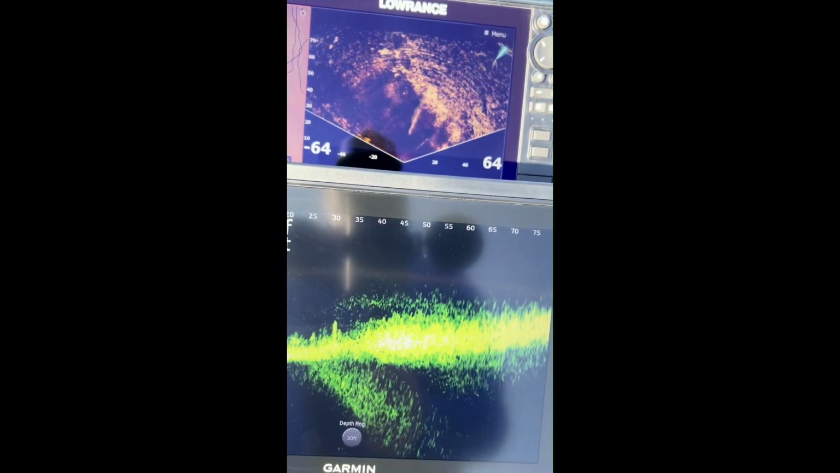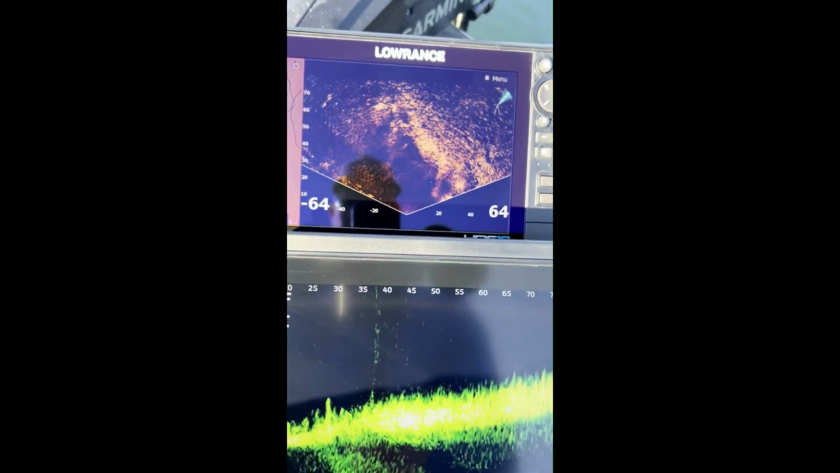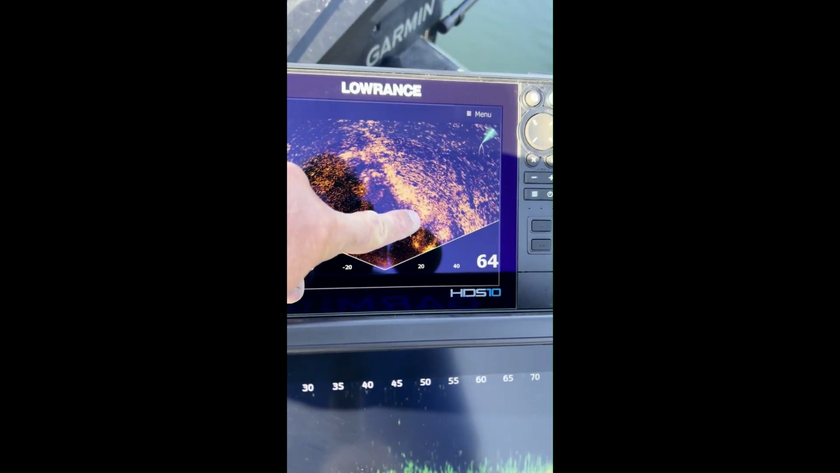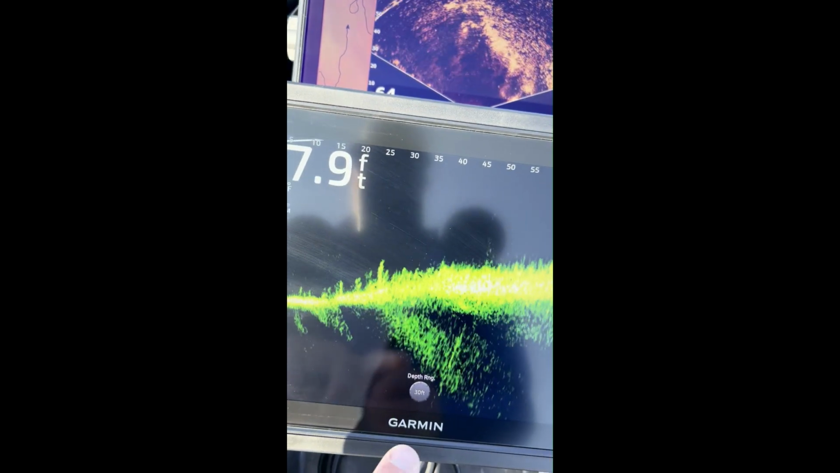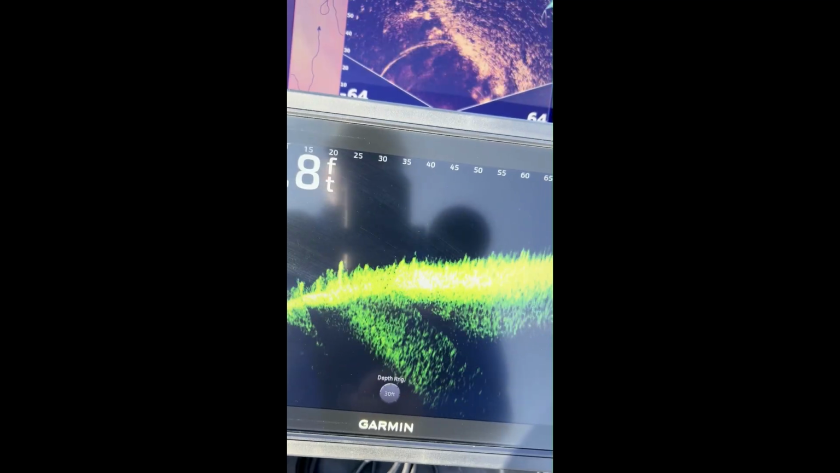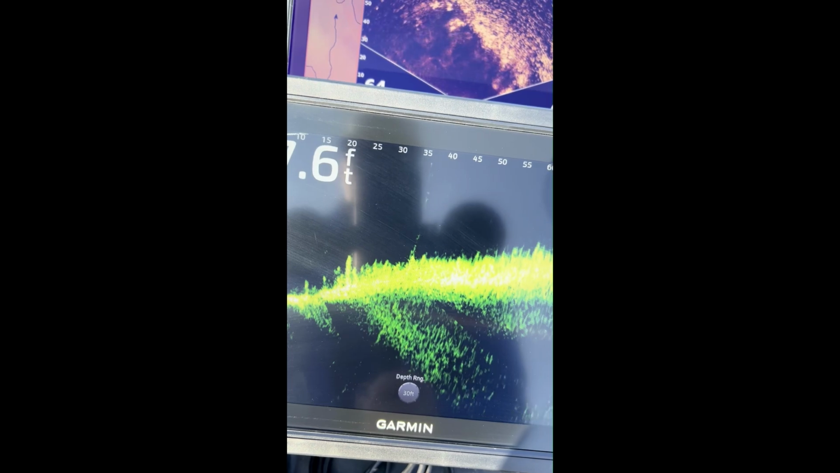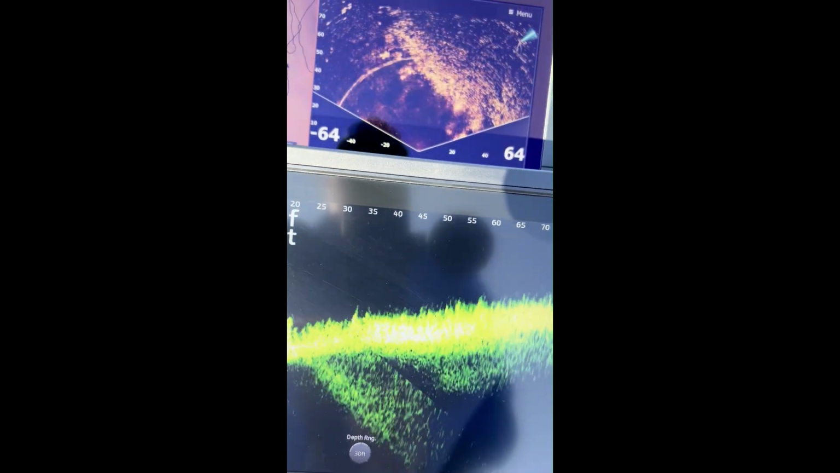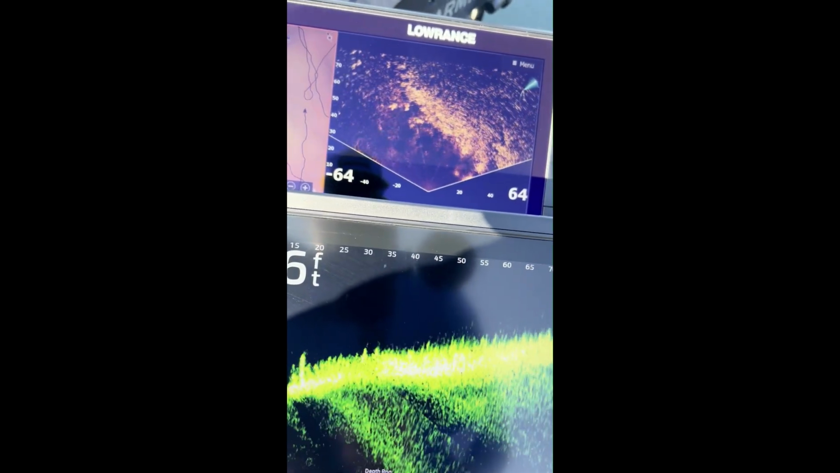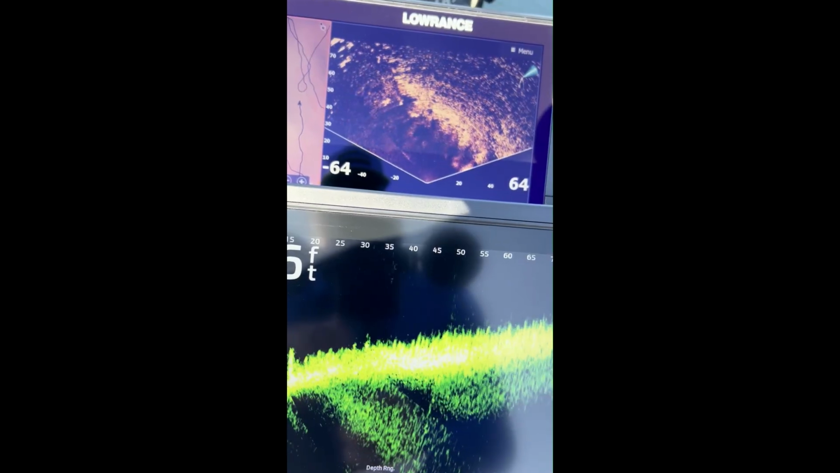So if these fish are positioned on weed lines all day, what I'll do is I'll use my scout mode and I'll keep myself on this weed line, and then obviously I can find the fish that are in the weeds itself. Obviously these are some lower lying weeds. They're only about a foot off the bottom. But when you get into the taller cabbage and stuff like that, this is such a great tool to stay on a weed line.